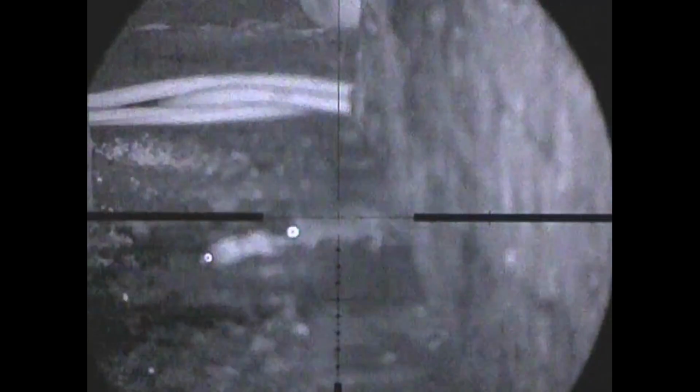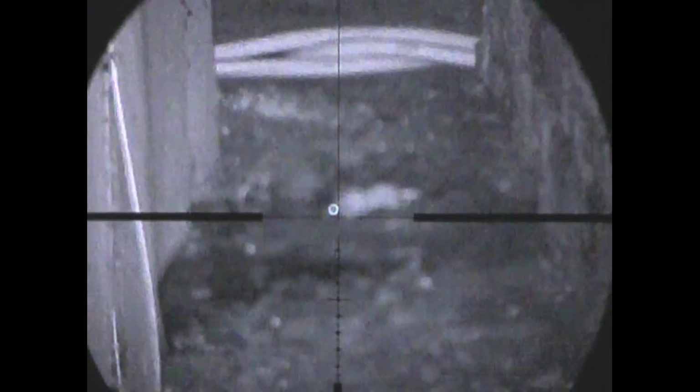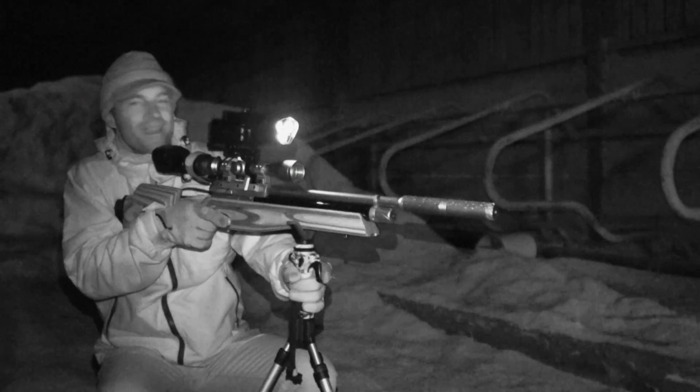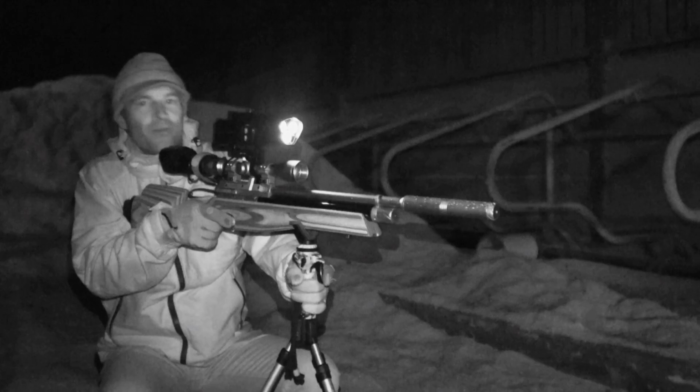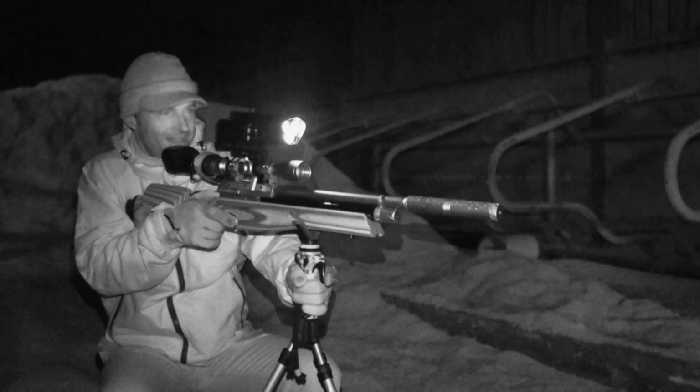Another chance comes my way, and I'm determined not to miss this opportunity. This one flips about a bit. It's a common reflex with headshot rats. Oh, there you go. That one lingered to have a sniff at the dead one, and it paid the price.